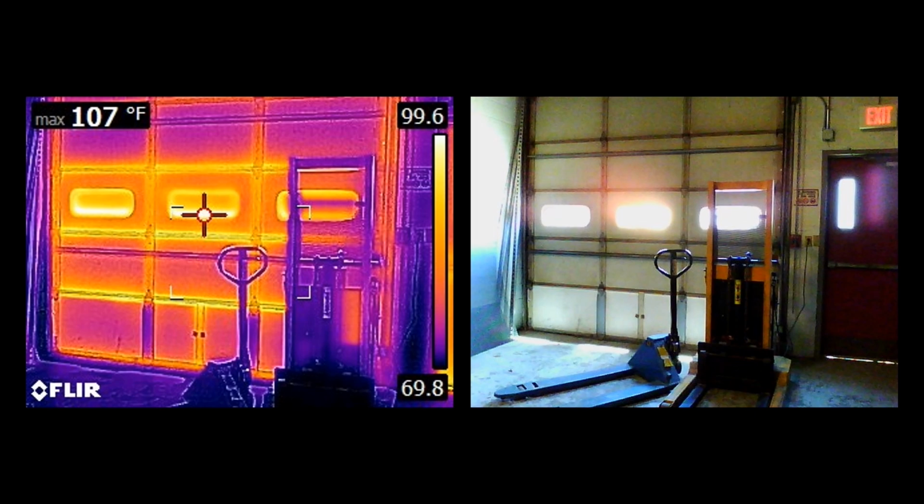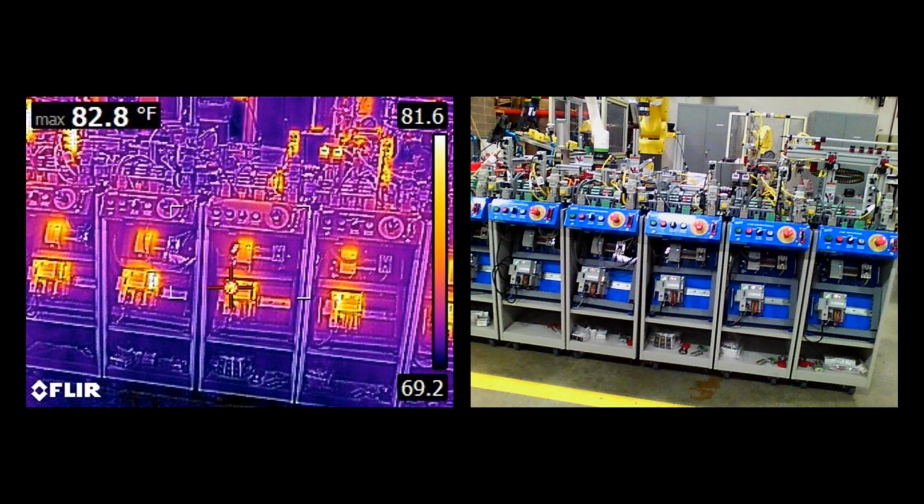If we are troubleshooting an electrical problem on an assembly machine like the one shown here, we can use thermal imaging to help pinpoint hot spots in the area. We can see on this photo the areas of the PLCs are warm, the power supplies above them, and then also some areas on the machine itself, which would be worth investigating.